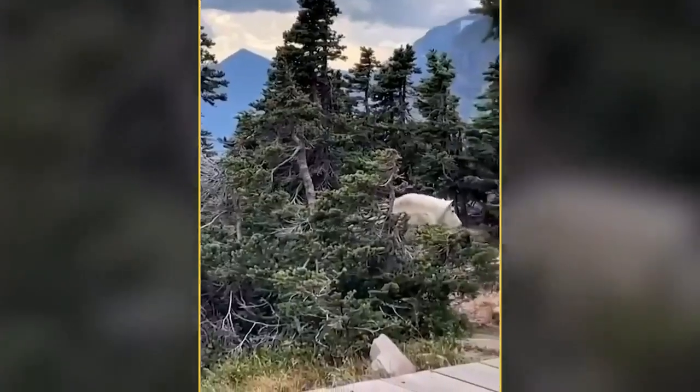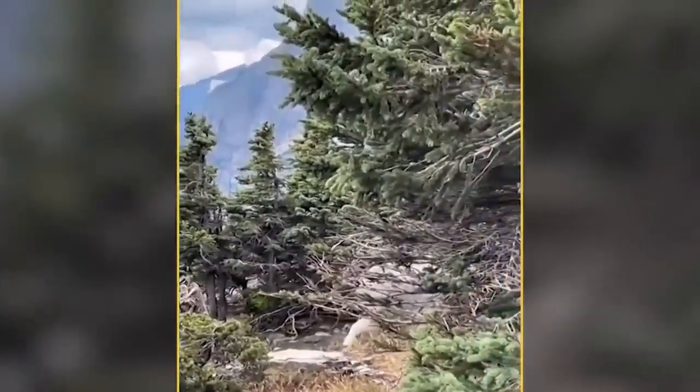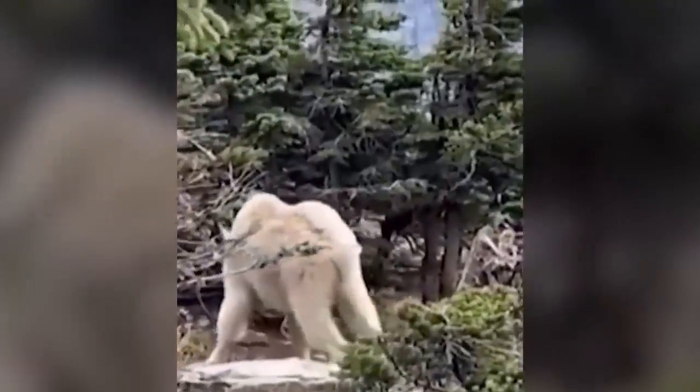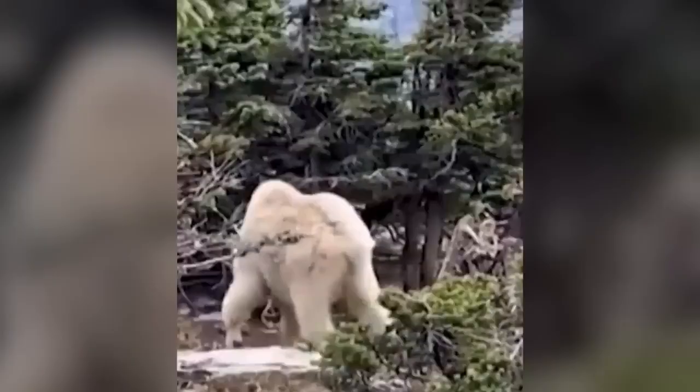Have you ever seen a super buff goat? If you haven't, we're about to show you something awesome. So this guy was out hiking in the mountains, just enjoying nature and all that. And guess what he stumbled upon? This seriously ripped goat. He knew he had to capture it on his phone and share it with everyone. And guess what? The video went crazy viral on Twitter, racking up a whopping 4 million views. People couldn't help but be amazed by the goat's incredible physique.